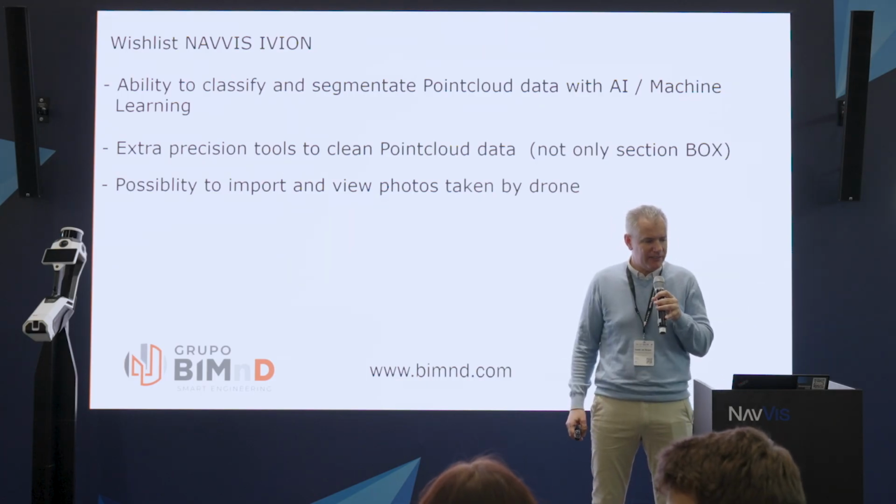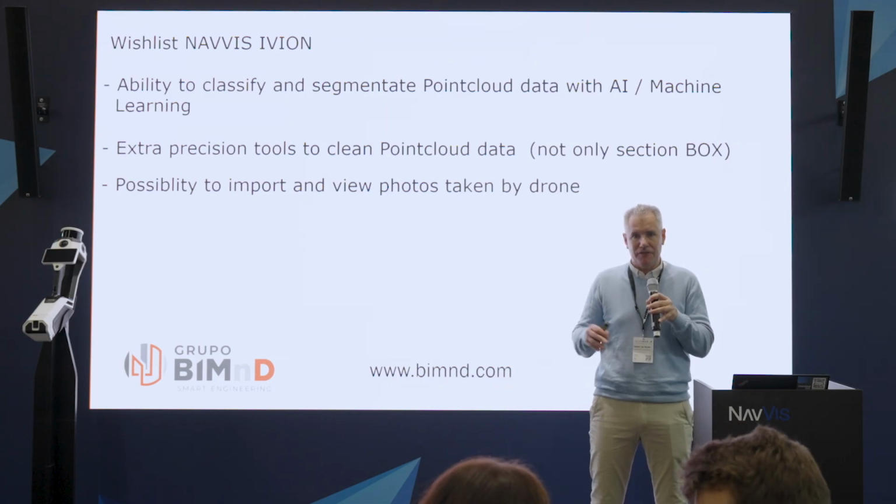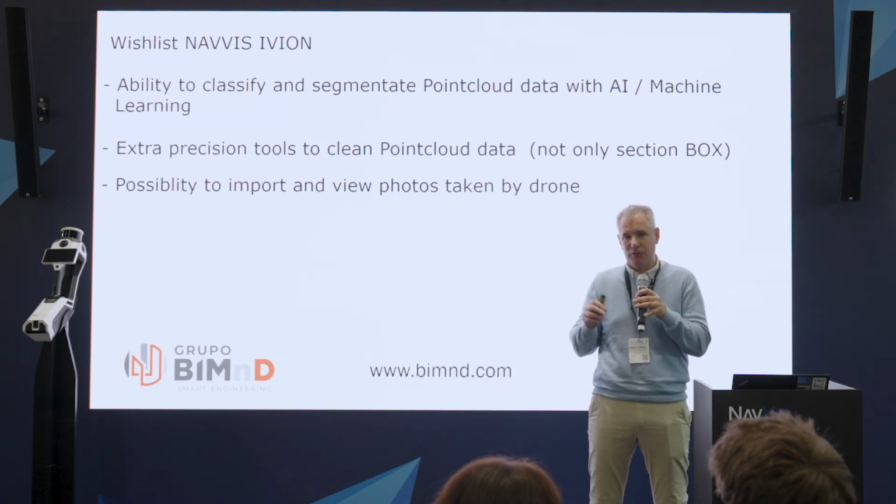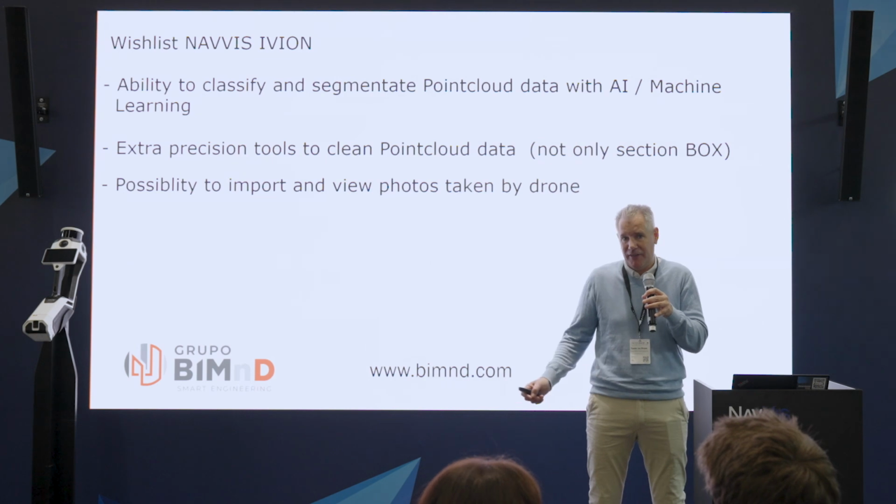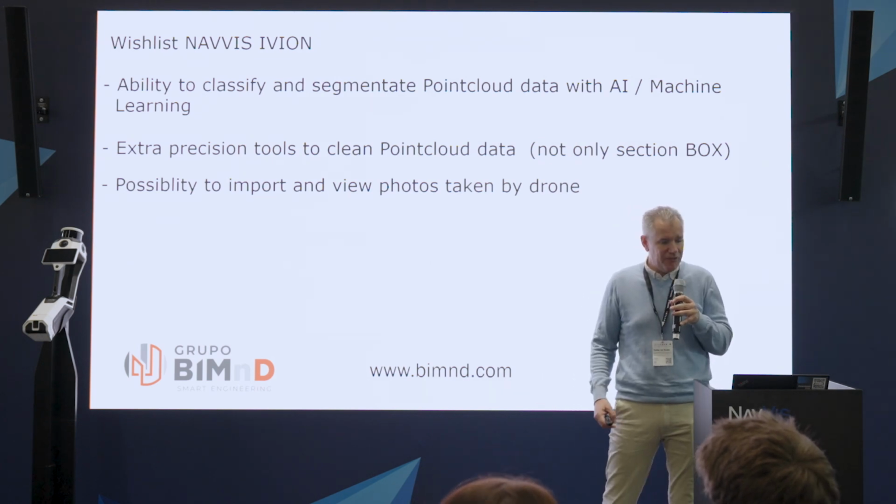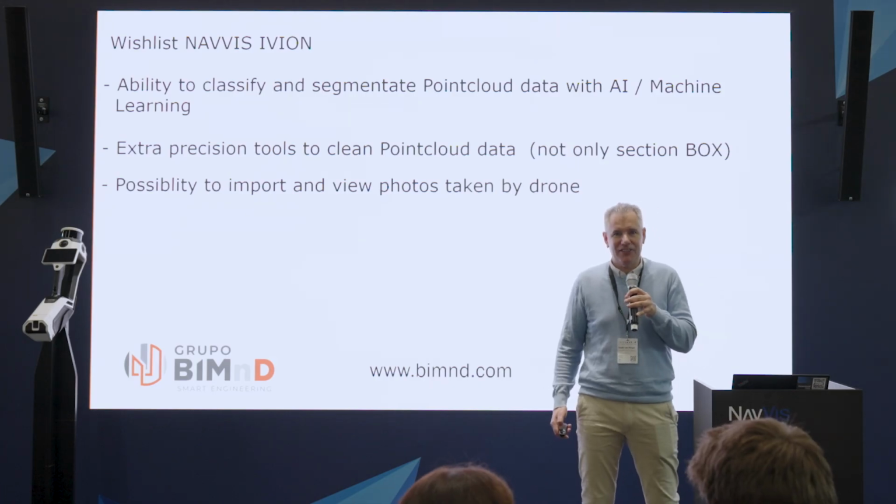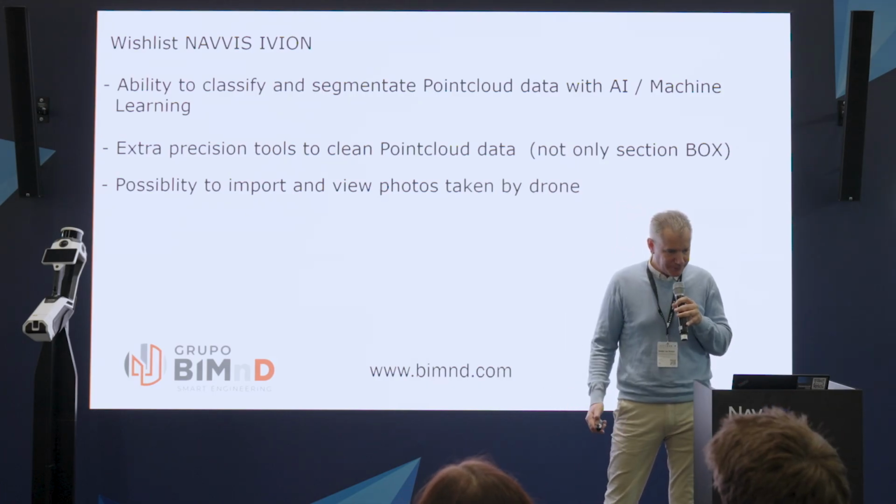That would be a great tool for us. Also, the incorporation of the drone photos in the NavVis platform would be a great thing to have. Hopefully these are things that can be found in future releases of the software.